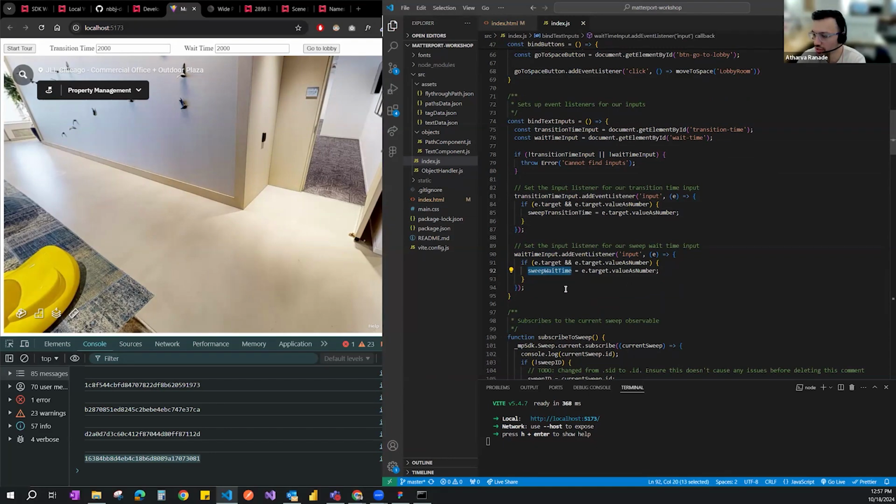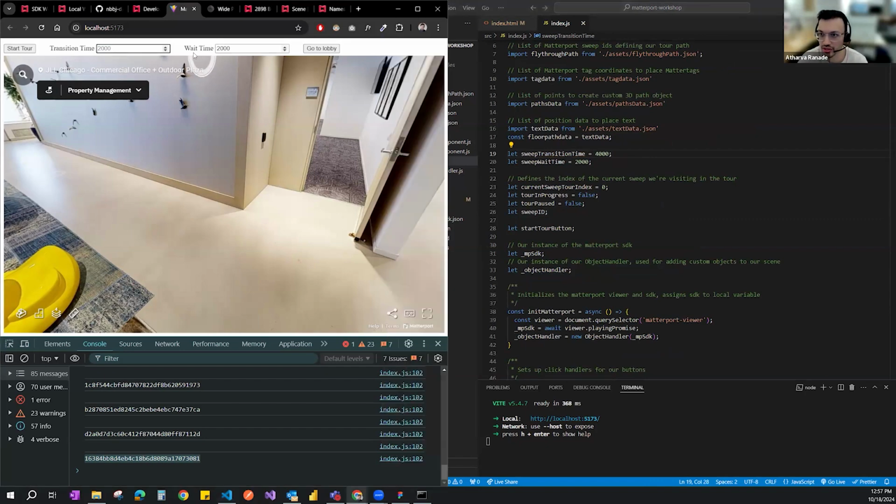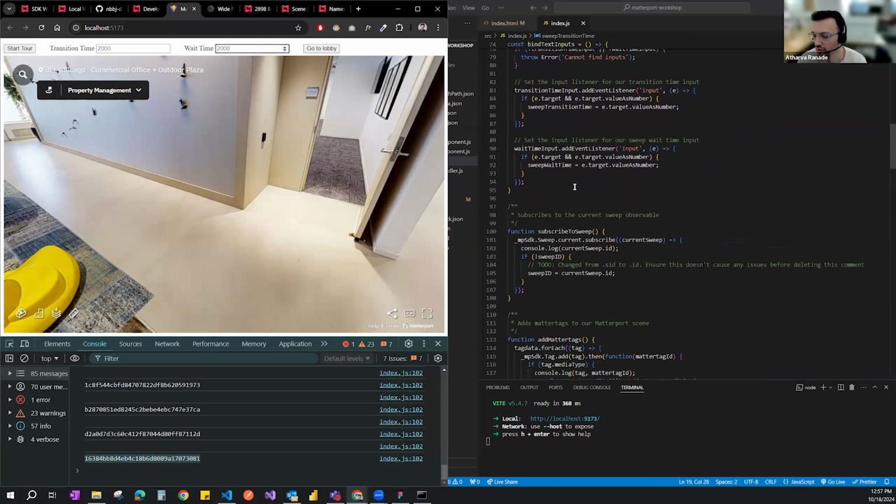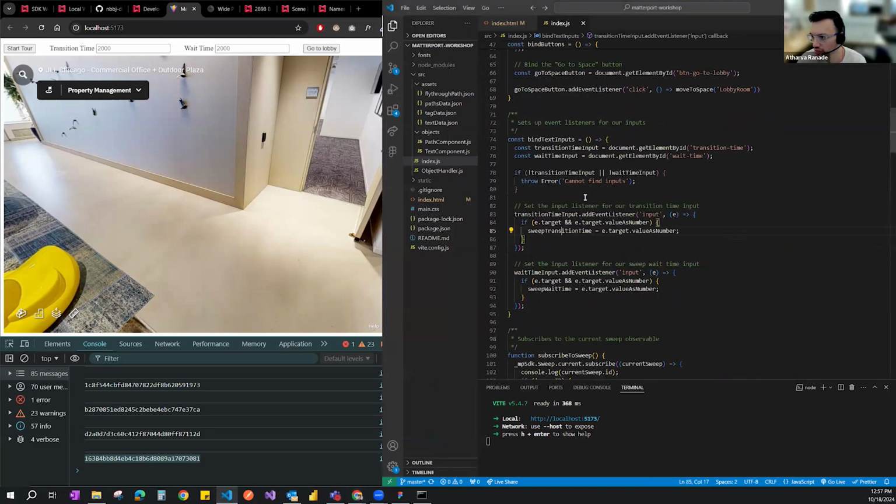Then we have a sweep wait time and a sweep transition time, which are two variables defined at the beginning over here. By default, we're using 4,000. If I remove any of this, it would default to 4,000, and 2,000 as my default value while working with it. Once we have that, we are using that value to set up the transition time.